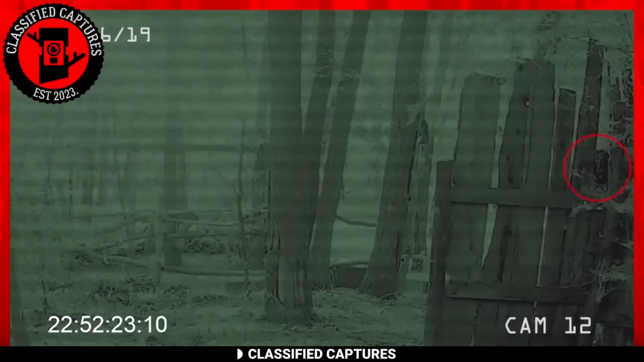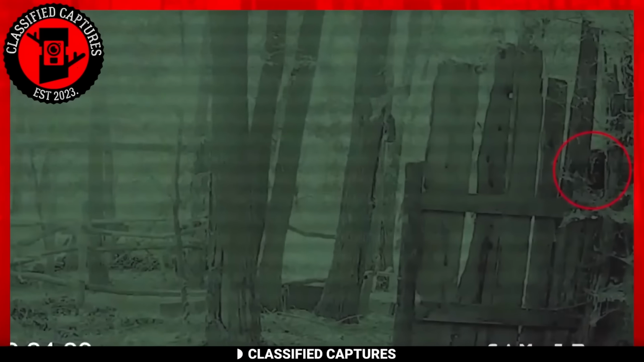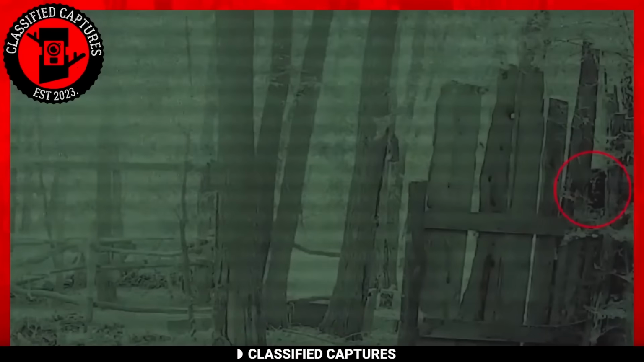Talking about strange and unidentifiable creatures, what do you think that is? If you direct your attention to the right side of the screen between the small opening in the gate, you'll notice a peculiar face. However, the face does not appear normal or natural. It has an ancient and non-human quality. Remarkably, it exhibits human-like intelligence, promptly noticing the camera and swiftly averting its gaze and movement.